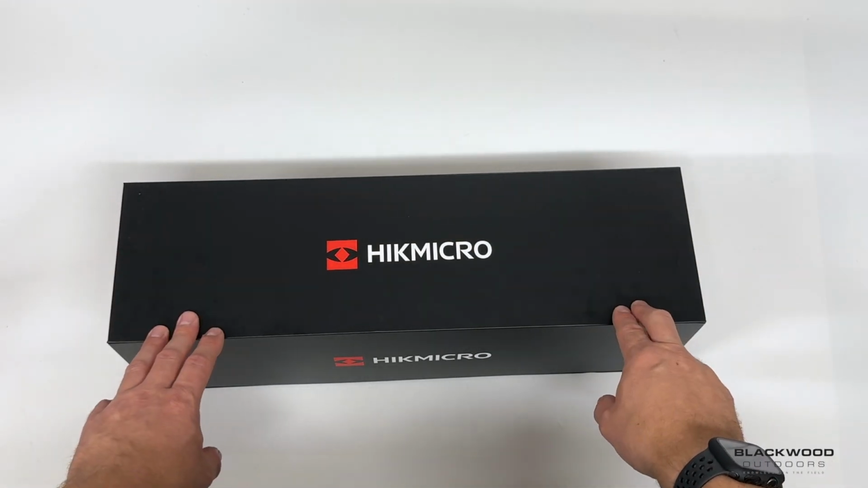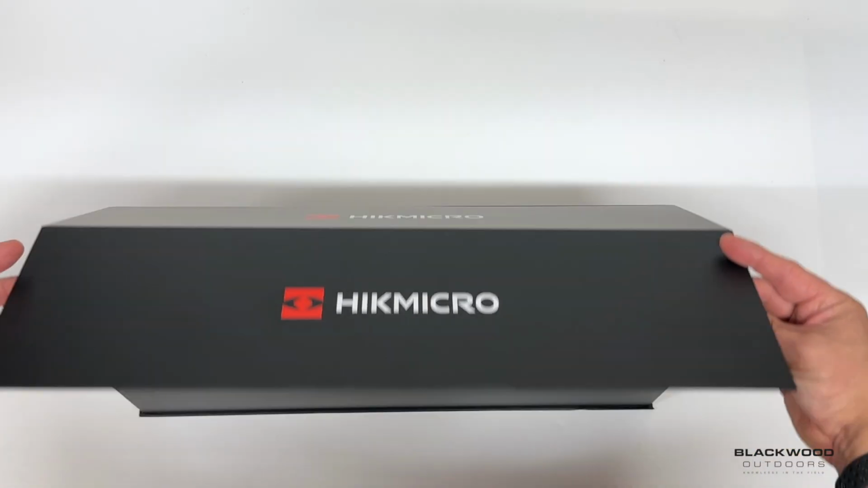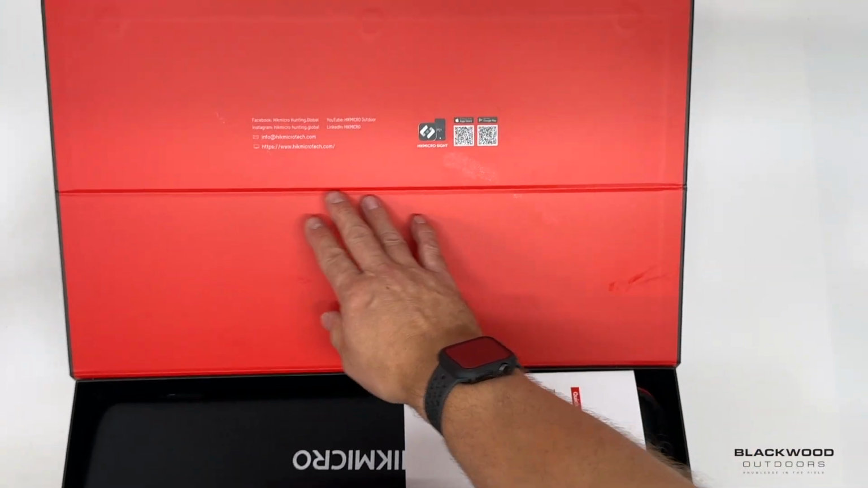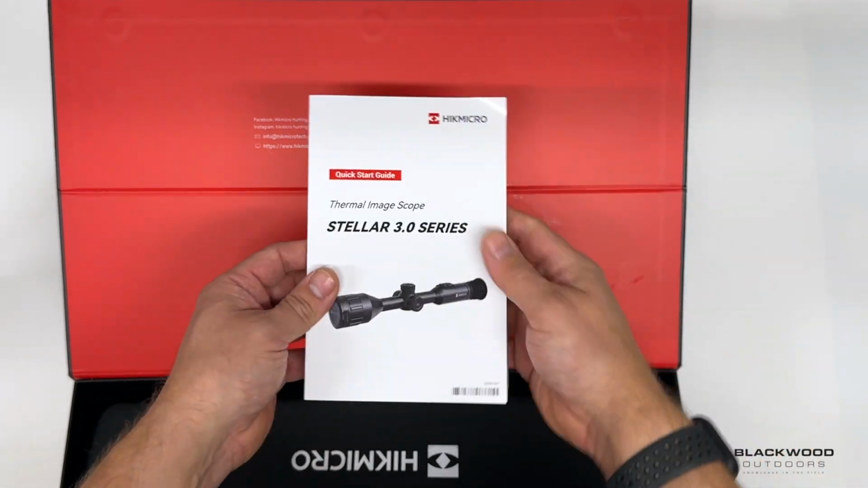So before we do that, what we're going to do is have a quick look at the product itself, what's in the box. Magnetic closure on the actual packaging. Open that up, you do have some social media links there at the top and quick links. You have an instruction manual that's